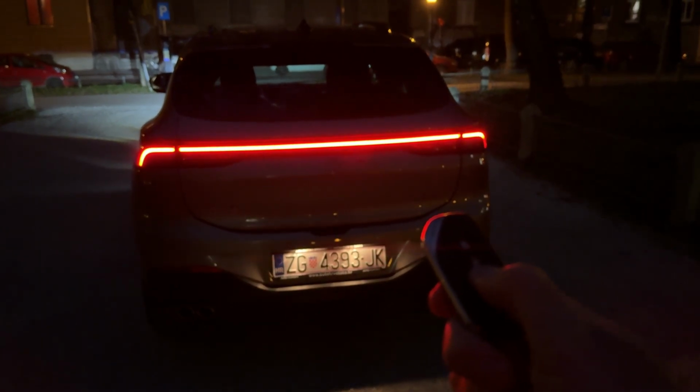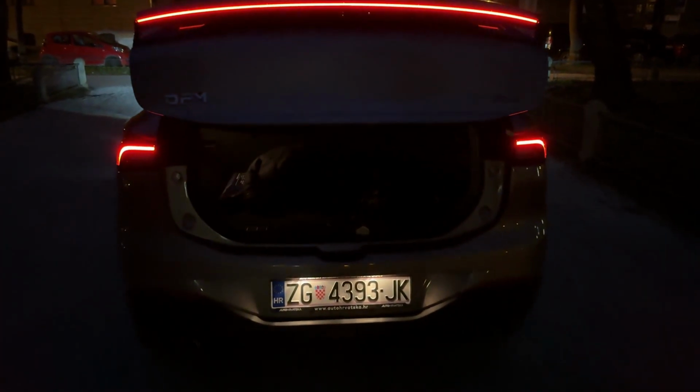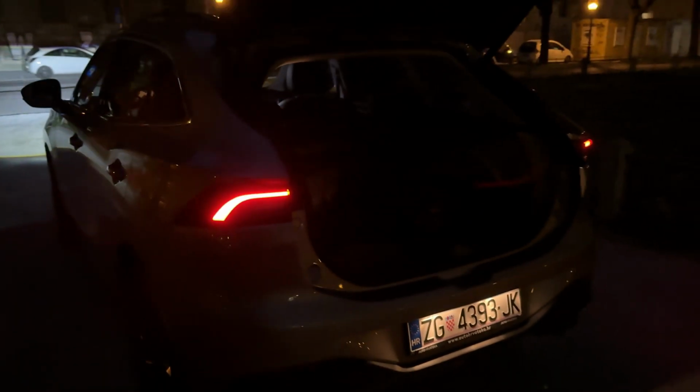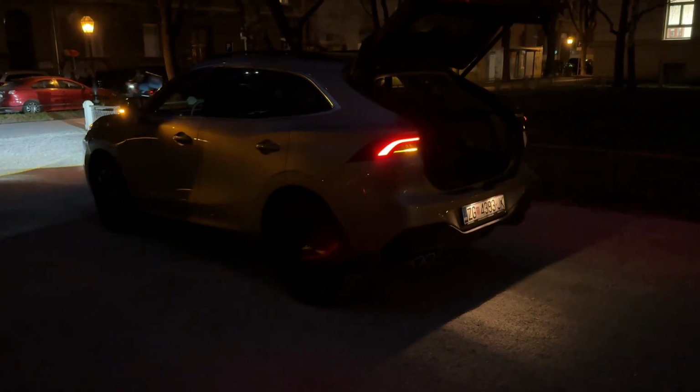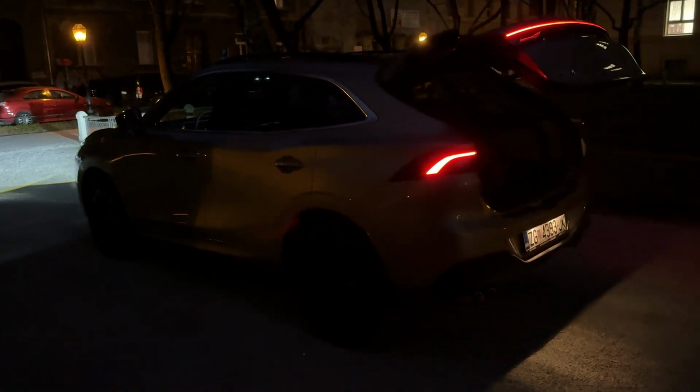So if I press the key, there we go, the tailgate opens. 480 liters up to 1480 liters when you fold the seats. We can also close the tailgate by just pressing the key. There we go. And we are ready to go on a night drive.